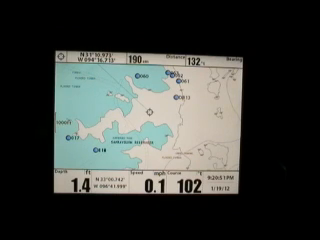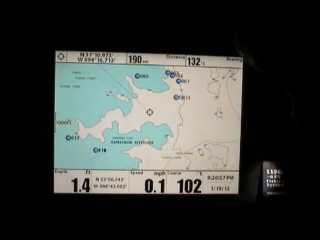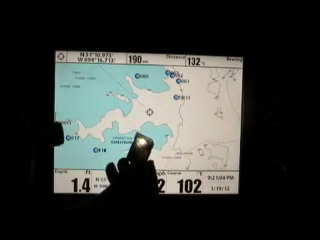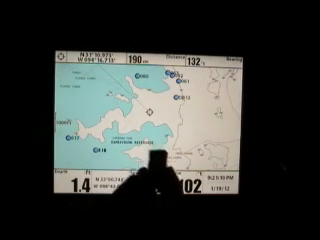I apologize, I'm doing this at night to try to get you a really good screenshot. This is my 1198C. I don't know that you can see that real well, but that's the base map that comes on the unit. Now this particular card right here is the SD Premium Navionics version 1.21, that's an '09.